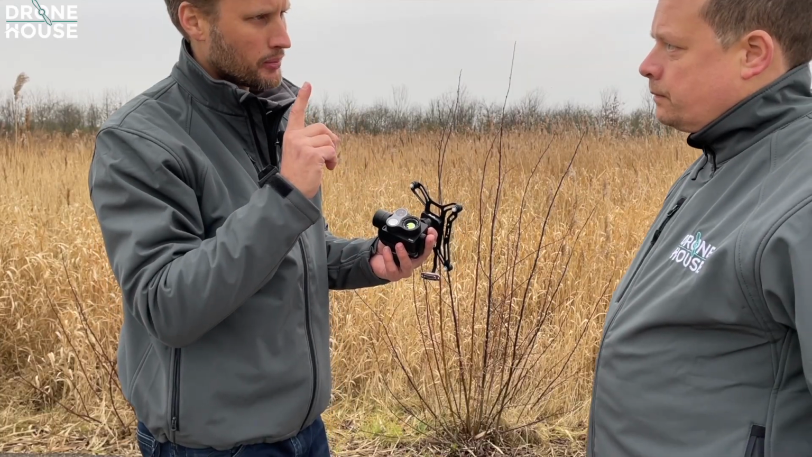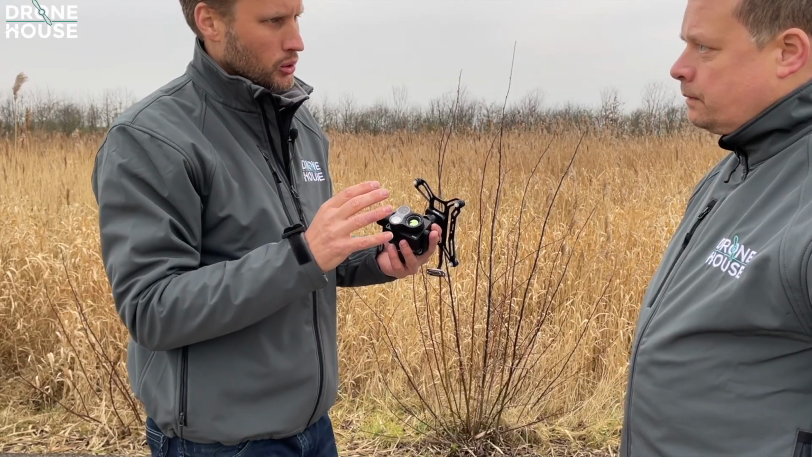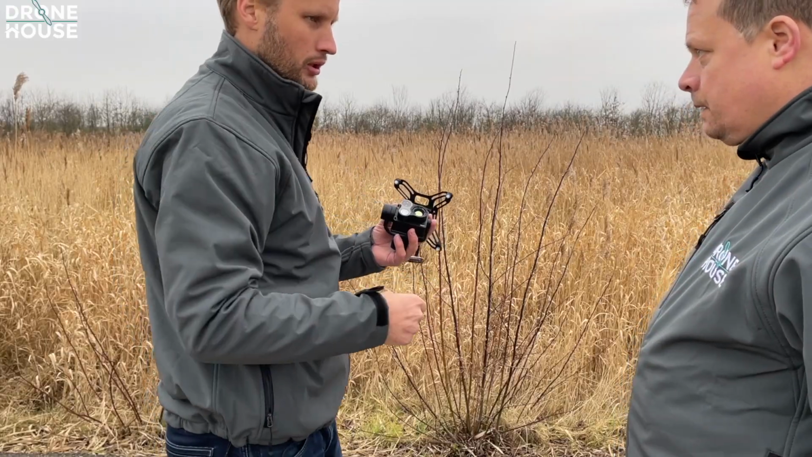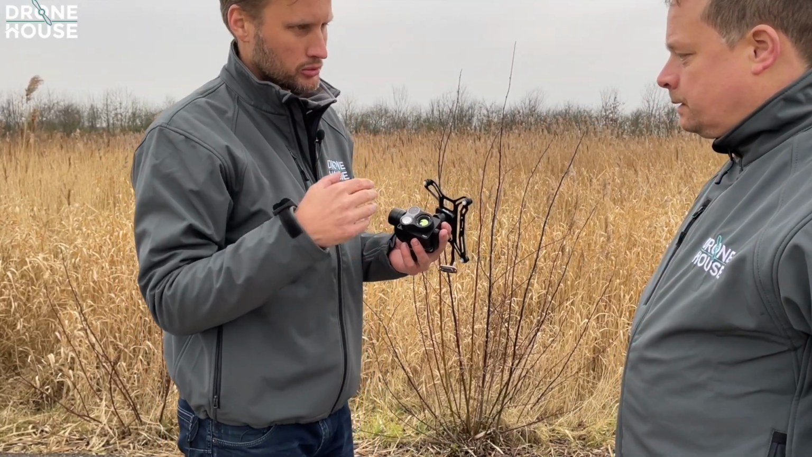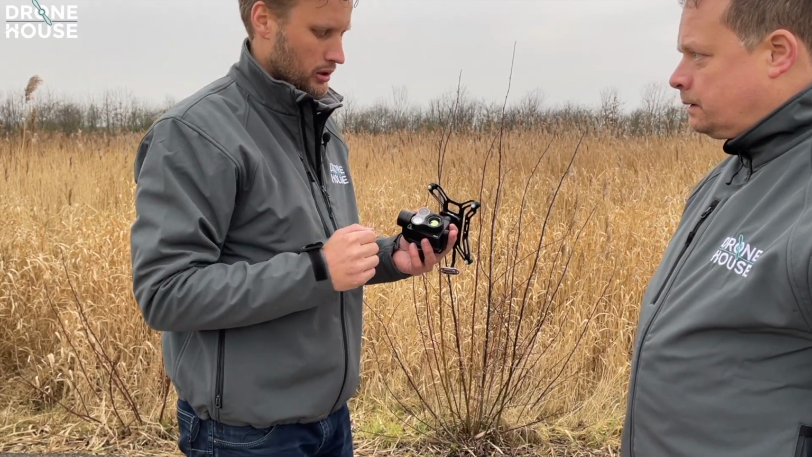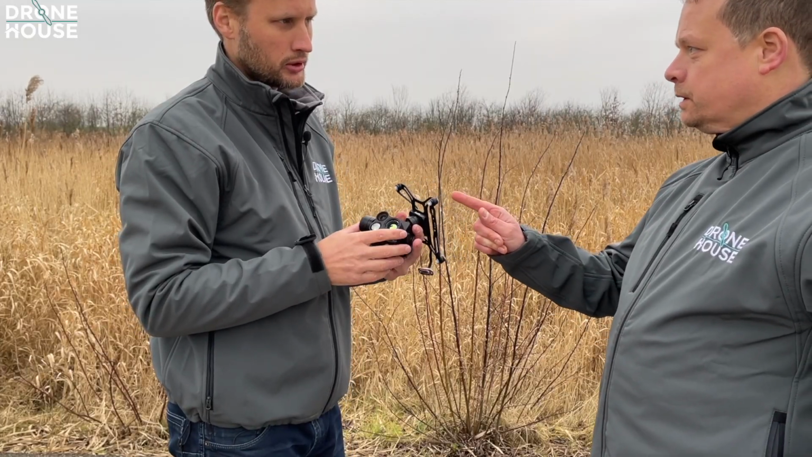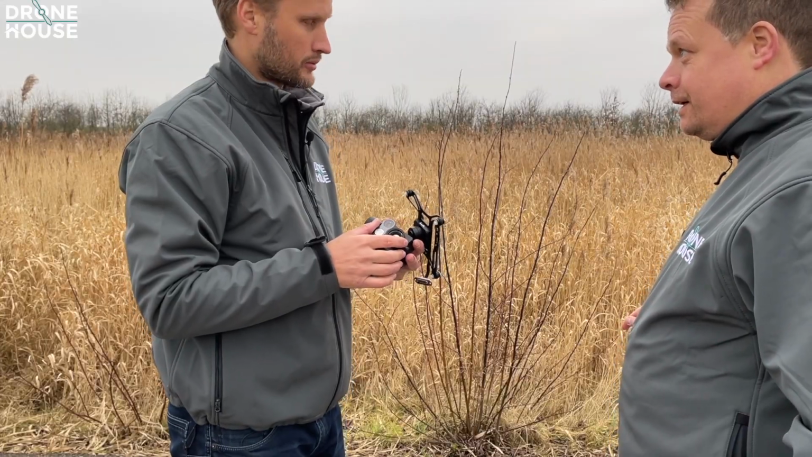But I have an idea. Why don't we put it to the test? So first we're going to test this egg of yours. Yeah. And perhaps we can wait till it's dark, and then we're going to do the same testing, but then we might have to spot you. Do some testing with the low light. Okay, but if that works, then we also go test the eggs in the dark. Yeah, that's a good idea.